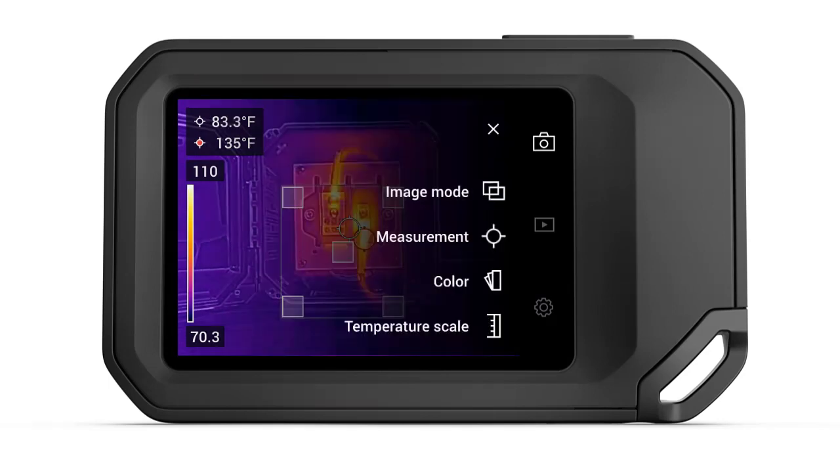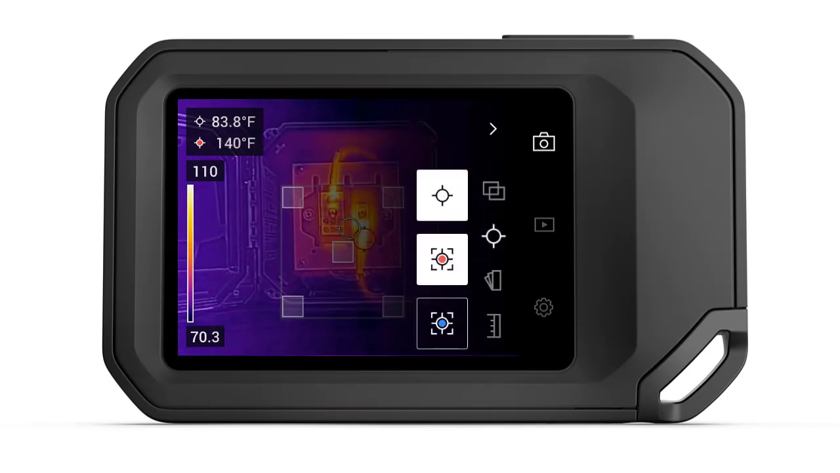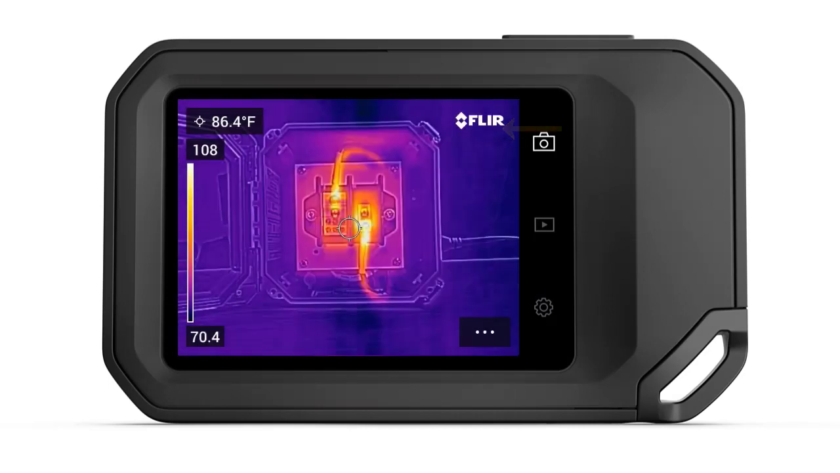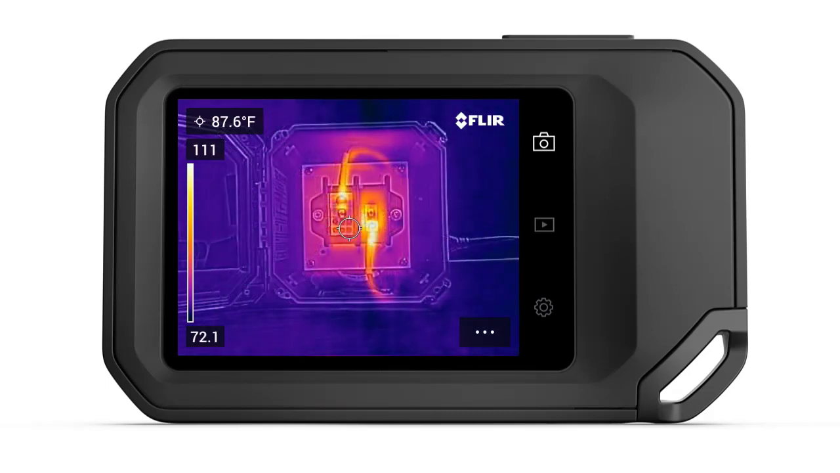For now, let's select the center spot value. Click the arrow to return to the main menu. Here you'll see the measurement value for that spot displayed in the upper left corner of the screen. The main menu is also where you can adjust the color palette.